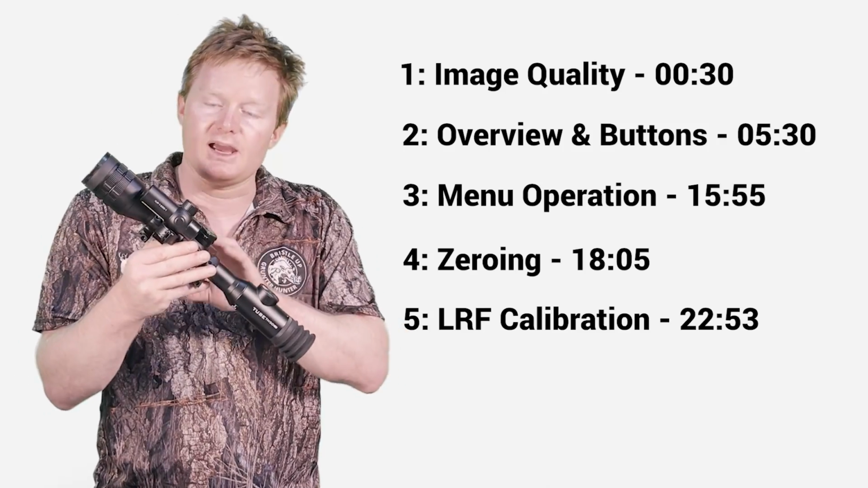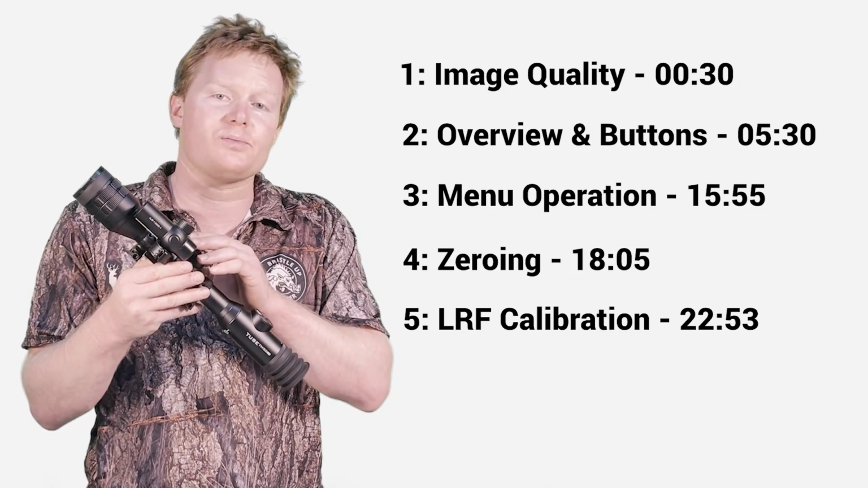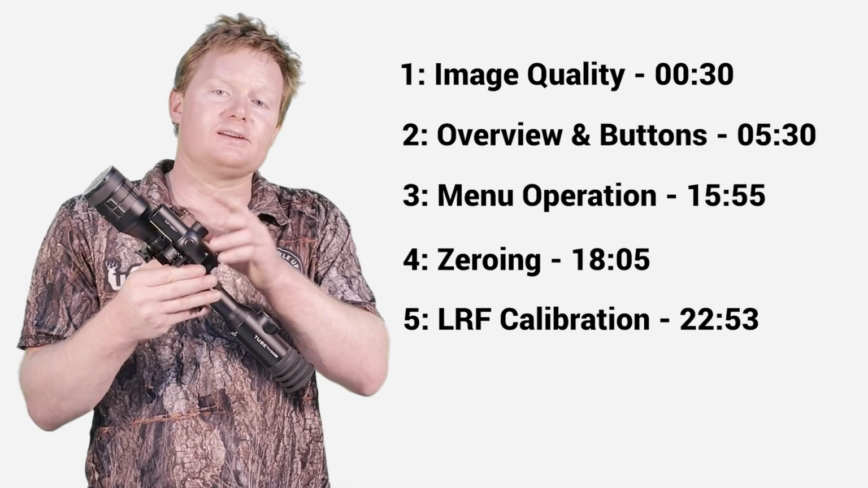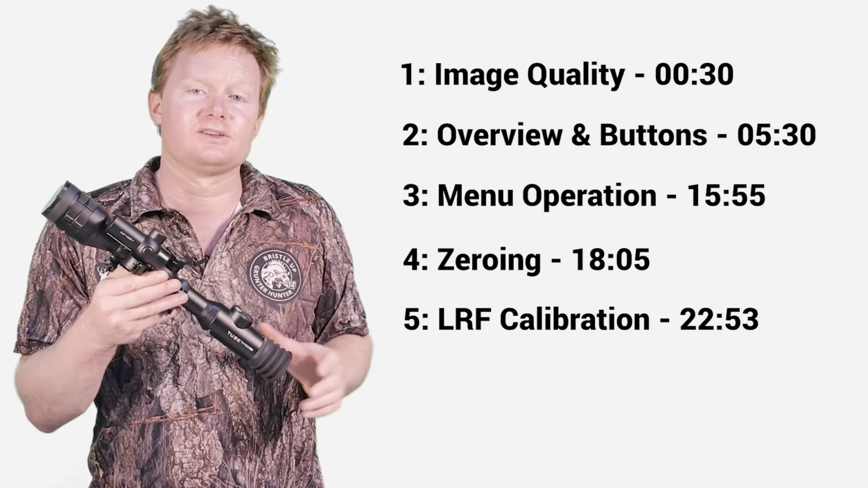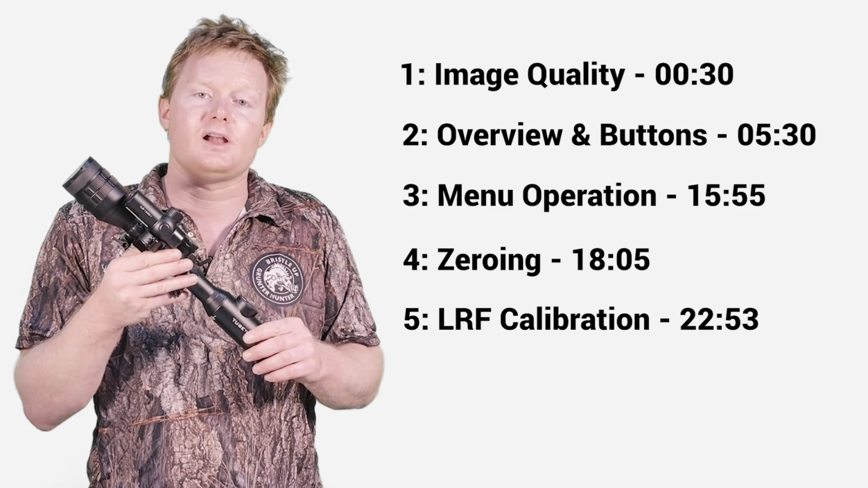Coming up, we're going to take a look at the image quality on this device, as well as how to operate it, how to calibrate the rangefinder, as well as how to zero it. Let's dive in deep and take a closer look.